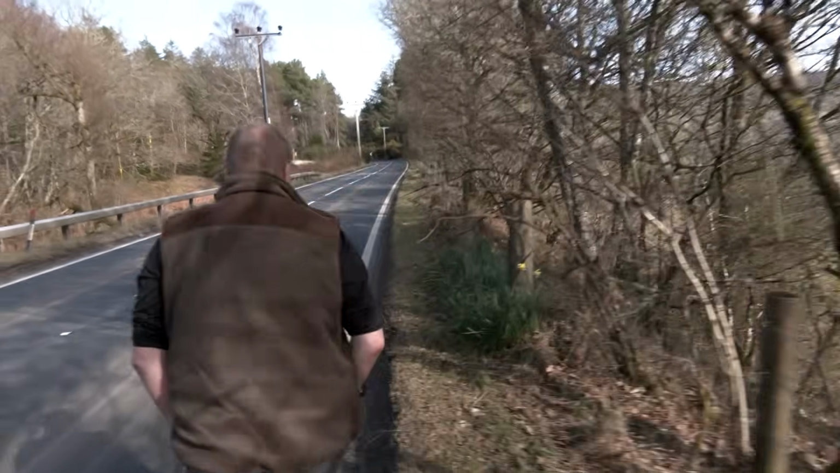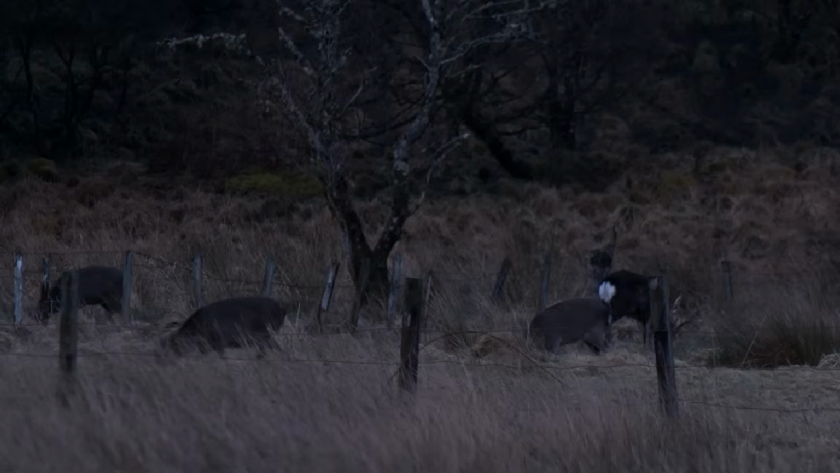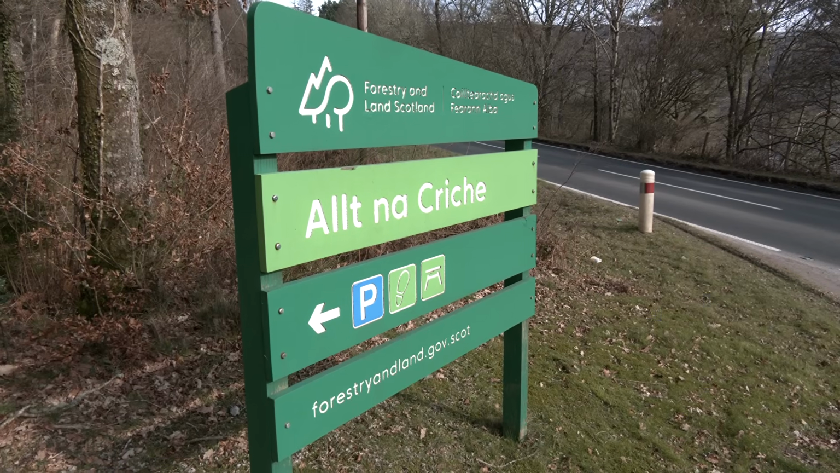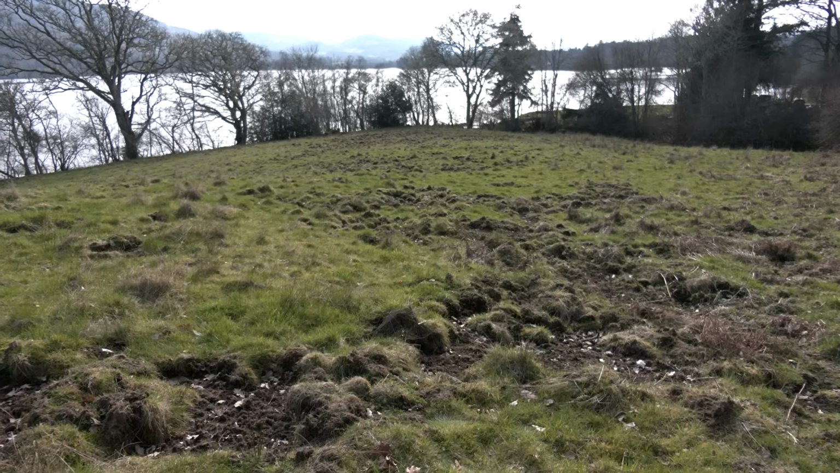To make the point, Niall takes us to Loch Ness while filming our series A Year in the Life of Seeker. He's seen pigs running down this road at night, and badgers definitely didn't do this. One of the issues here, stood on the side of the road, is you've got almost bed and breakfast with a high-speed carriageway dividing the two. And the difference between running down a roe deer and running down a feral pig is substantial.